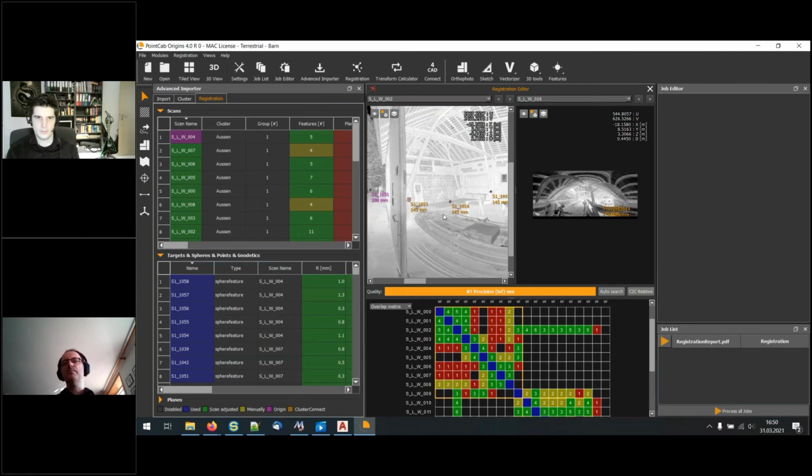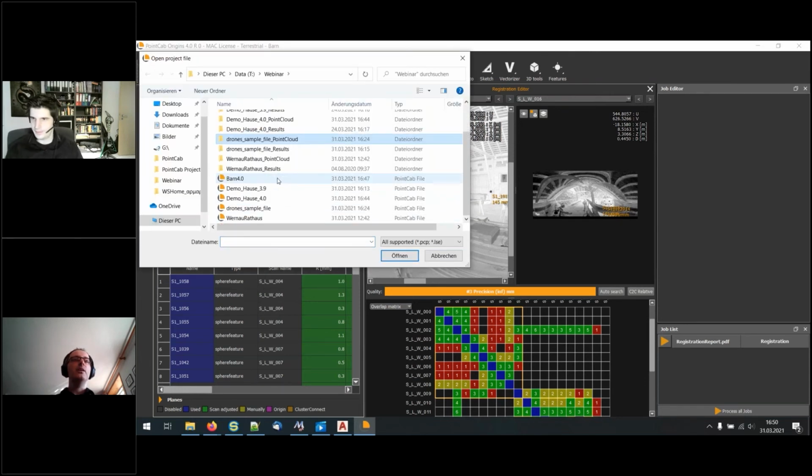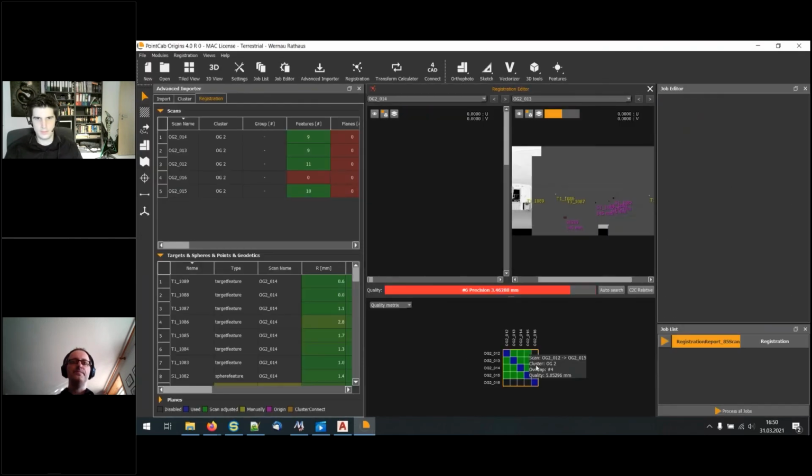So the problem is always to connect the clusters in a good way and to identify which features have this connection between the clusters. And this helps you dramatically to find errors in the registration. So this is what we introduce here for the feature-based registration. Good. Oh, we are short on time. Let me speed up. I'd like to show you another small project.